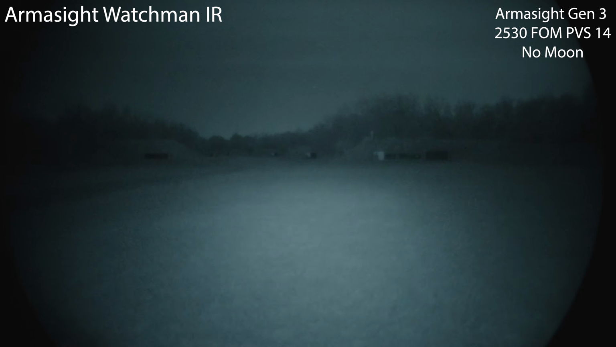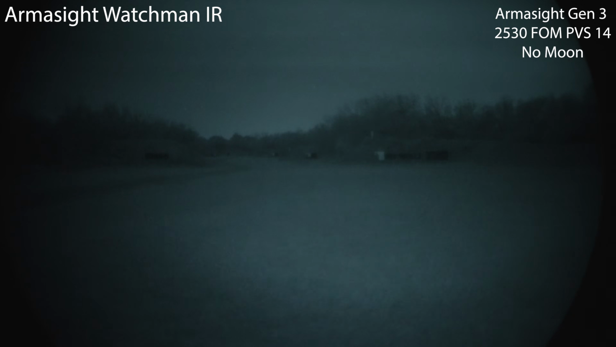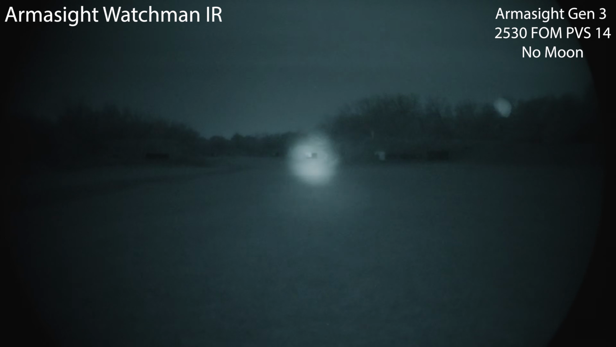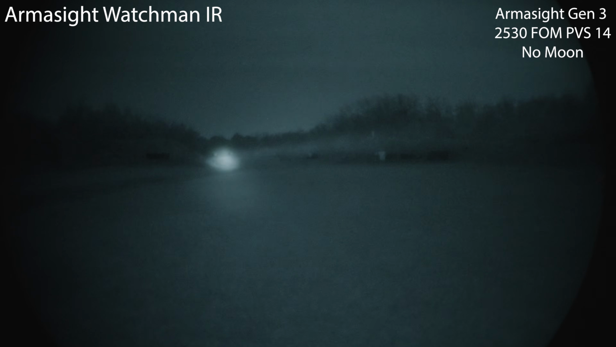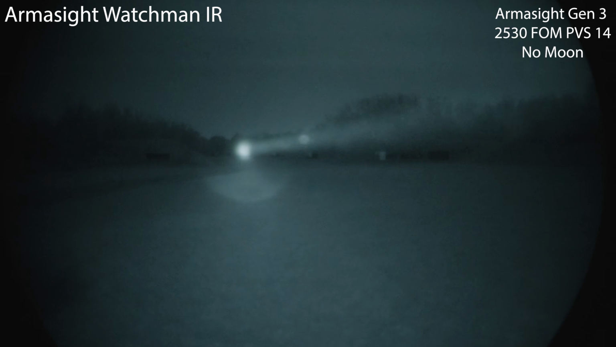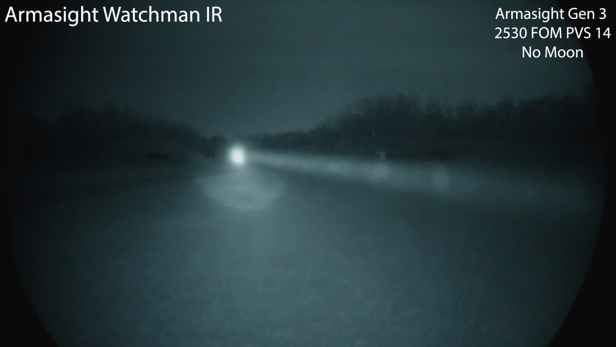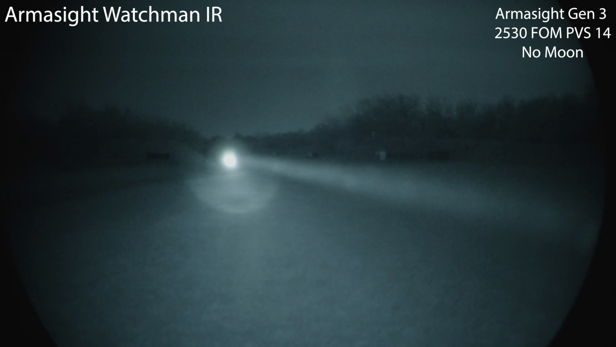Now the cool thing about the Watchman IR is that it has 3 power modes, and it is completely focusable to what I believe is a 4-degree beam. So even on low, I mean, just absolutely stupid bright. No problem concentrating. And when I say low, I mean, I have 2 more settings. So this thing, honestly, if you wanted to use a clip-on device and go out to 1,000 yards, no problem. I'm washing out at 500 yards on this.